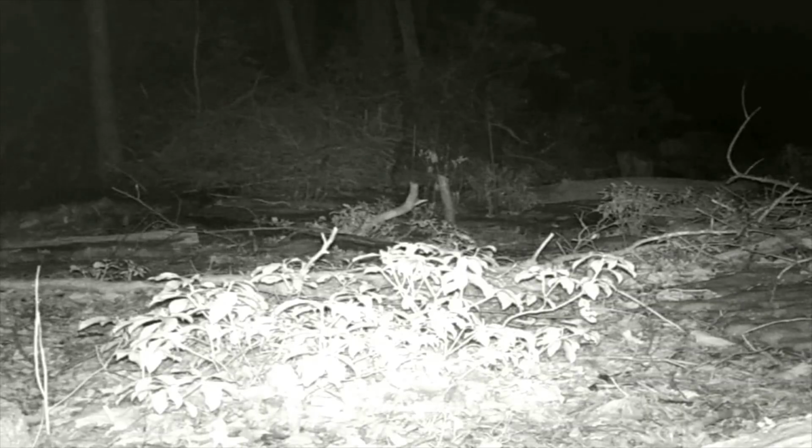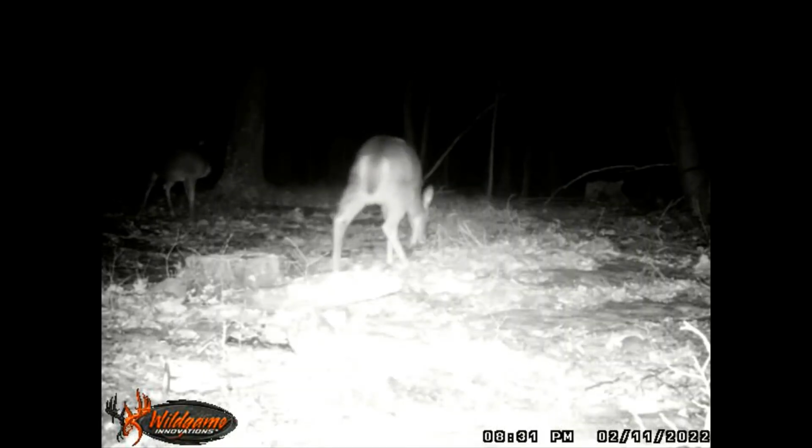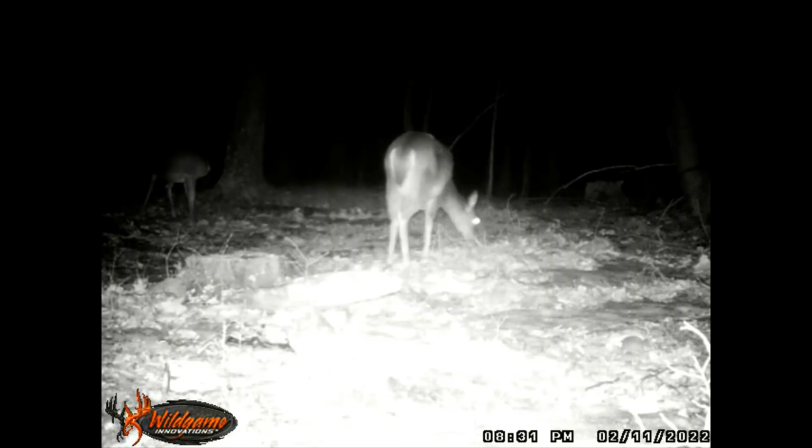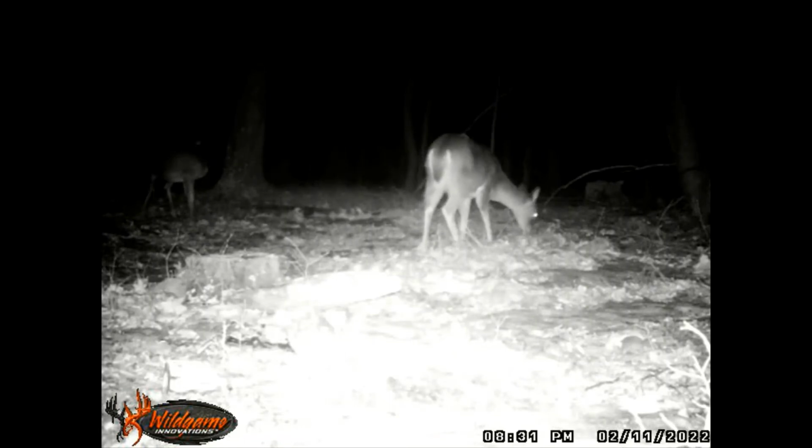There goes the flying squirrel. He'll come back across. You can see his tail there. Still feeding here, out here in the woods, and it's got to be them ferns or something. Almost got to be, for them to be spending as much time as they are in here. It must be something that they like about them.